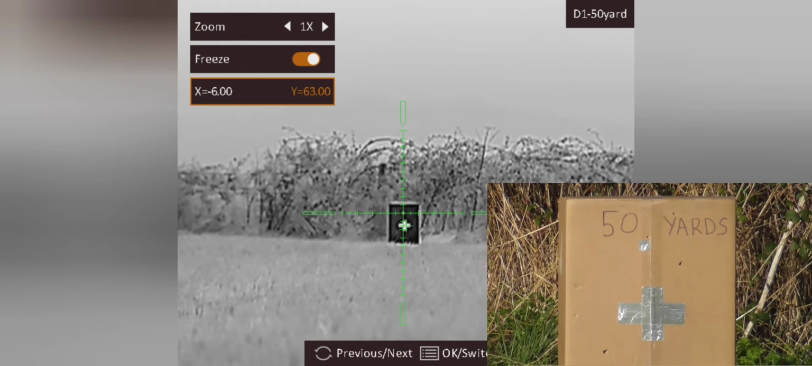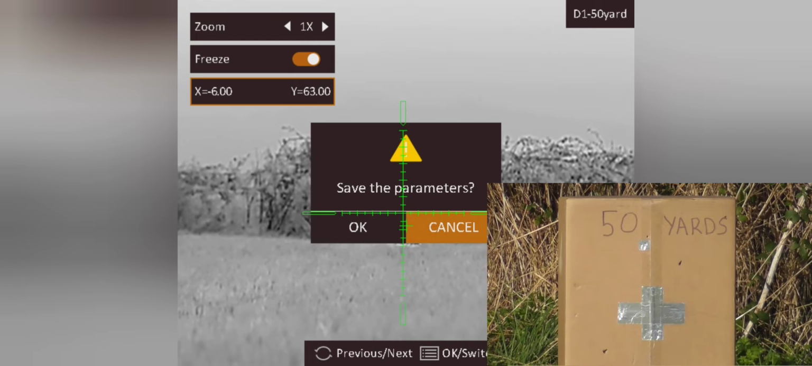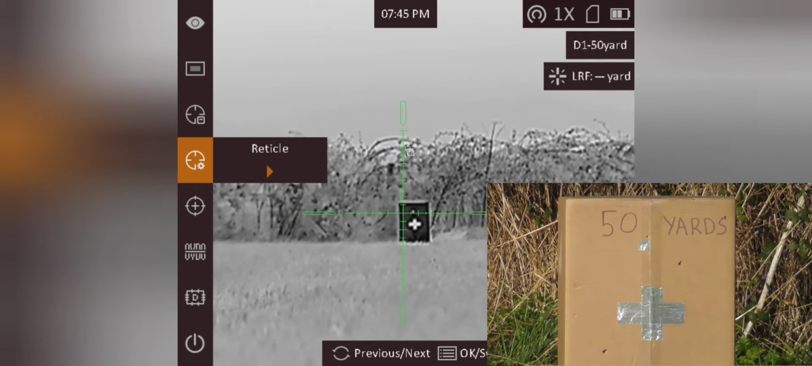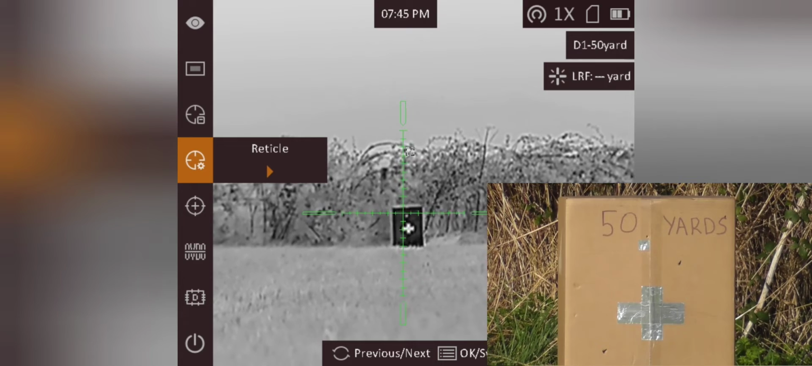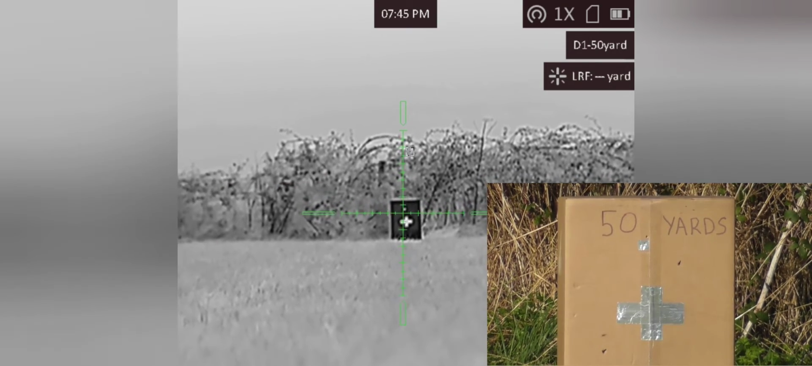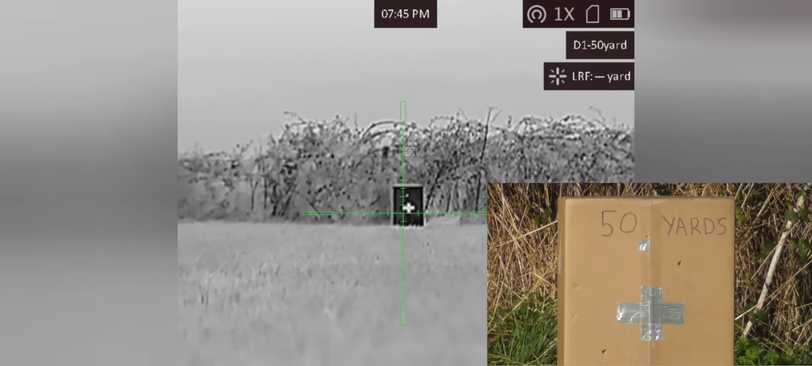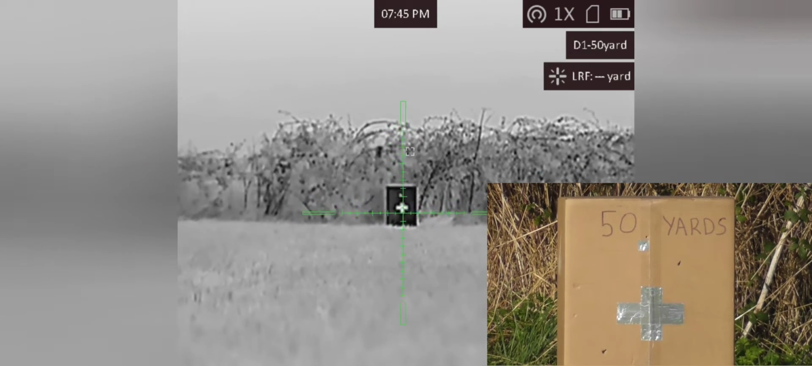So what we do is we push and hold the menu button. It comes up with save the parameters. So we move it across to OK, push the menu button again, takes us back to the main menu, and then we push and hold the menu button and it takes us back to the main picture. And all we have to do now, put the crosshairs back in the center and hopefully be somewhere near it.